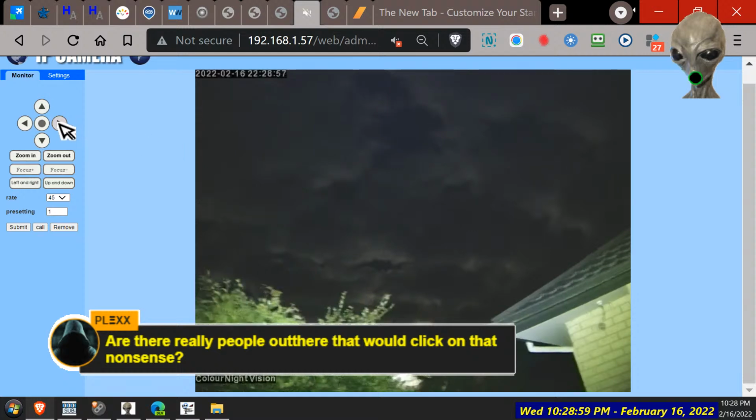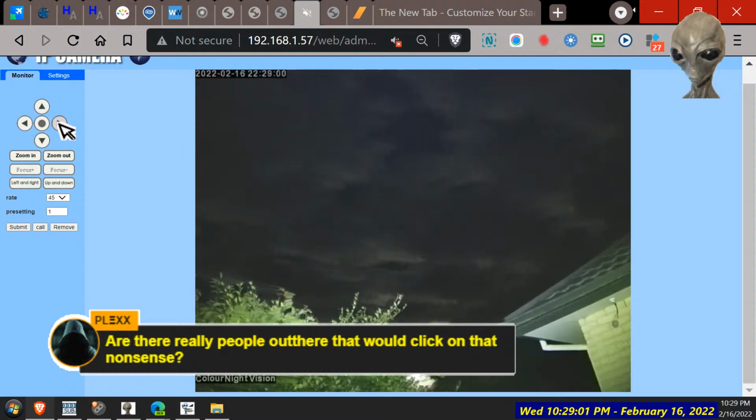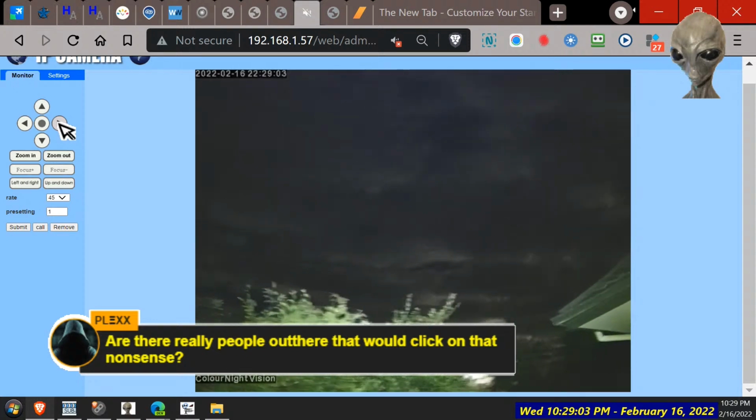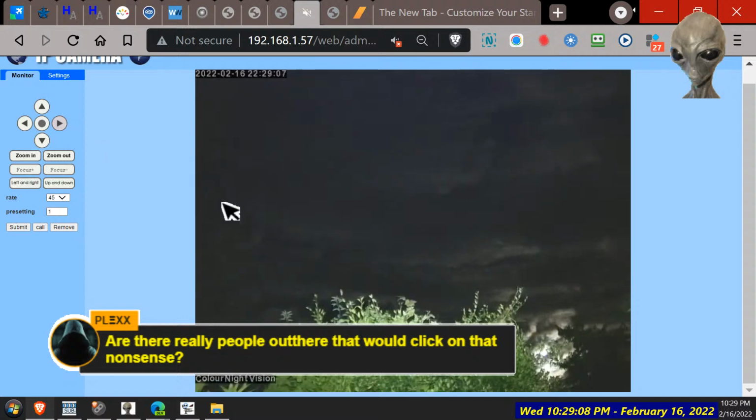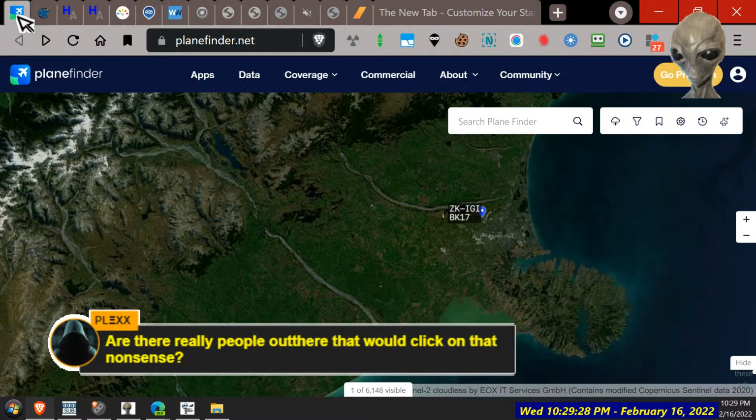Let's go a bit more that way. So if you're likely to see, it's going to be planes coming from here, flying this way. I was watching them the other day, where they were coming from. They're definitely on a different flight path. Because there's not so many in the sky. We just got this little buzz bomb flying around. Night flying.